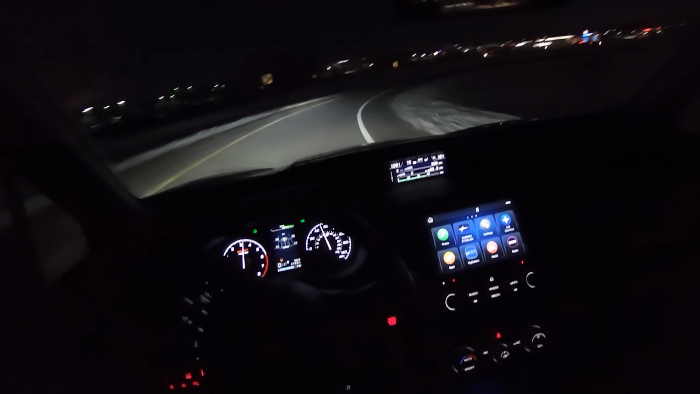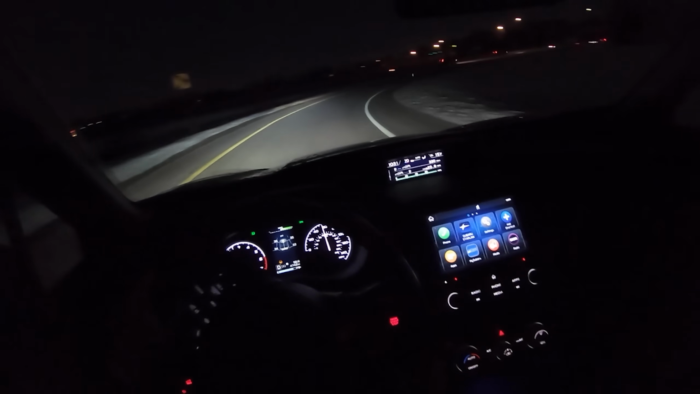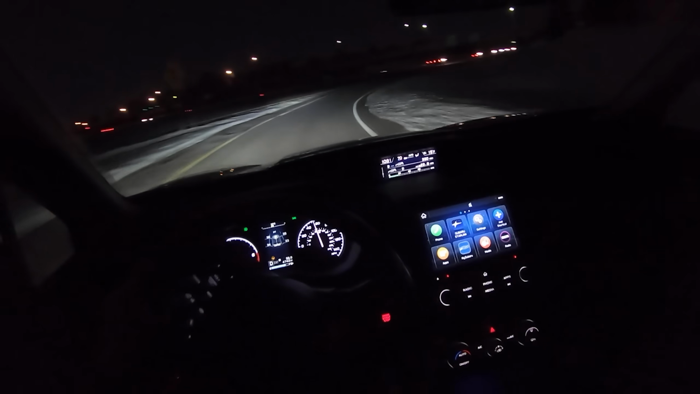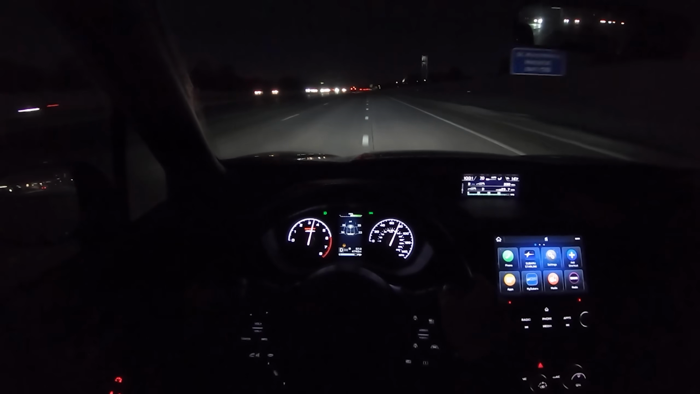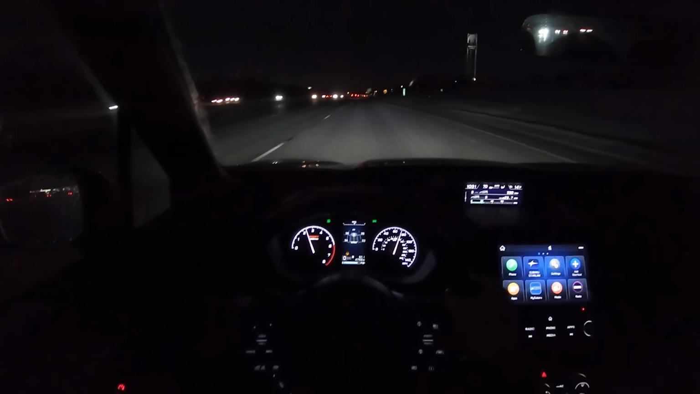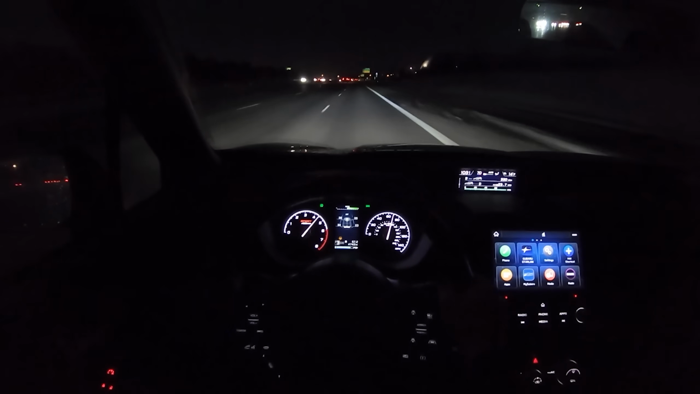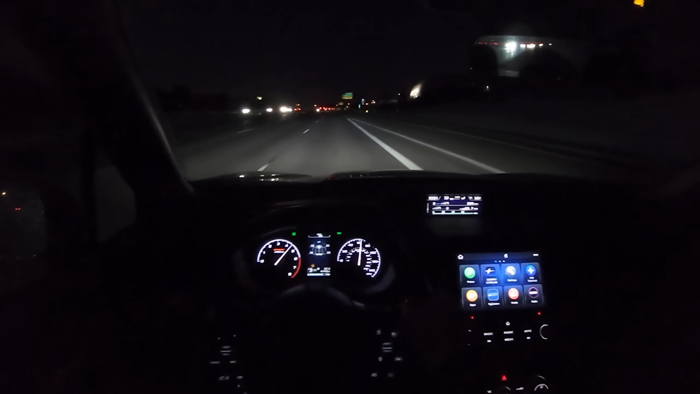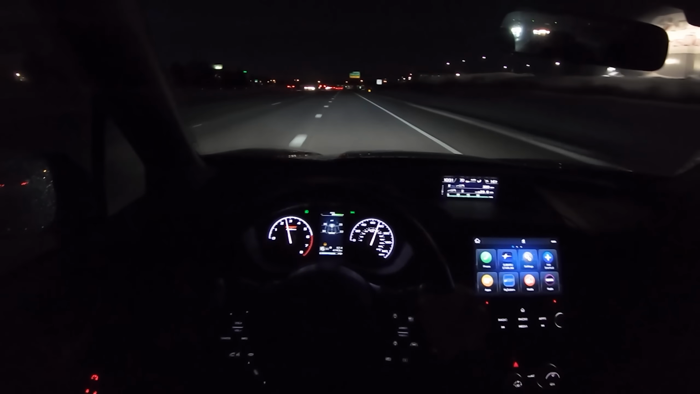Let's get into it a little bit more. Get a decent amount of throttle response with the CVT. This engine is no powerhouse though. It gets the job done, but it's not fast or particularly exciting. You do have paddle shifters, so you can simulate some downshifts. They seem to work pretty well, nice and responsive.